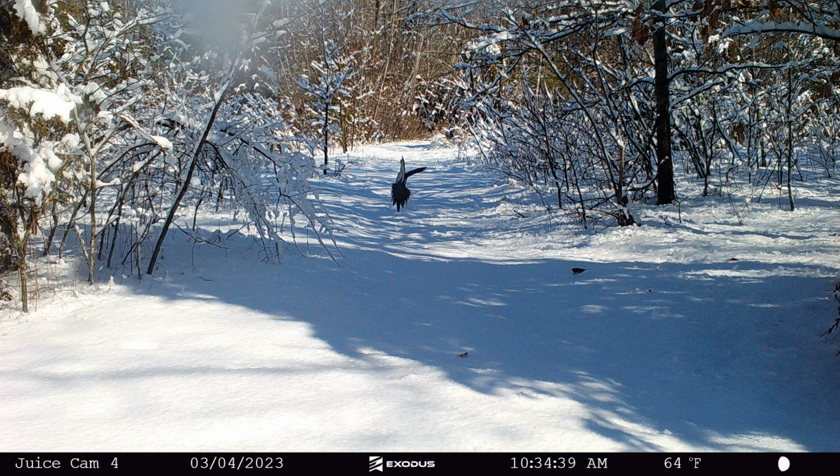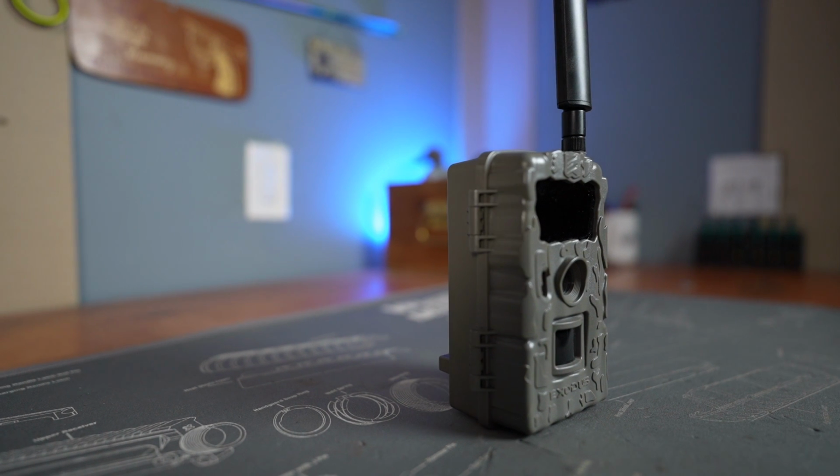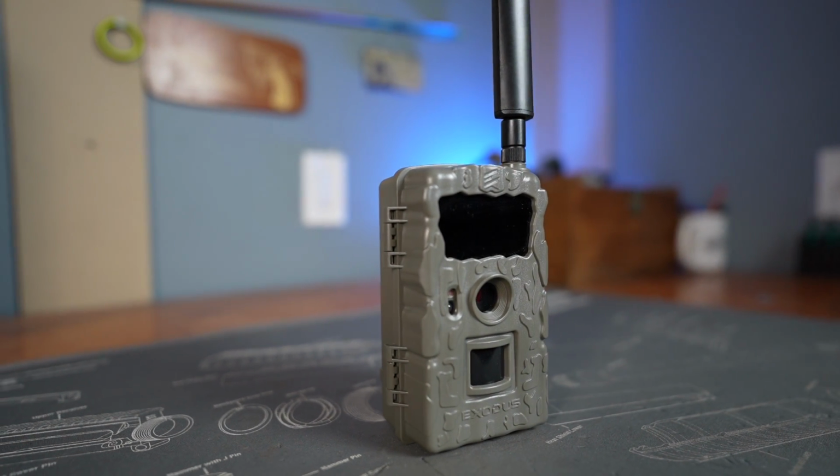You know, and I don't want to hate on Exodus. I know they're a great company. They got some cool dudes working there. To be honest, I don't know, I don't think I'd buy another one of these. I really don't. I'm going to keep this one. I'm going to run it this deer season. Maybe I'll do a follow-up, like a long-term review.